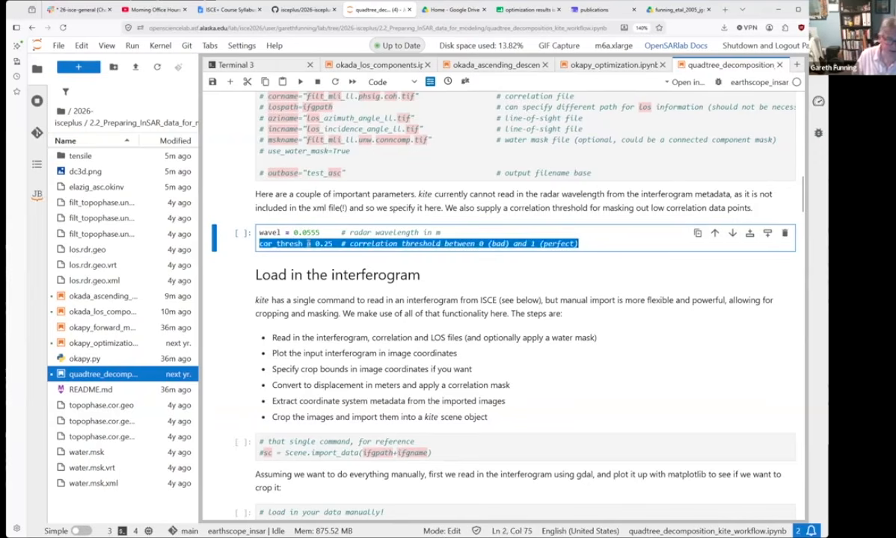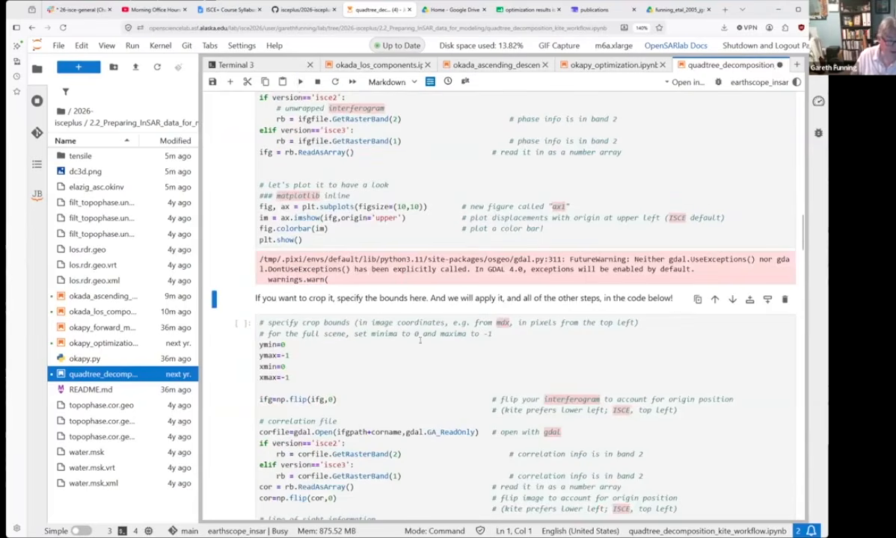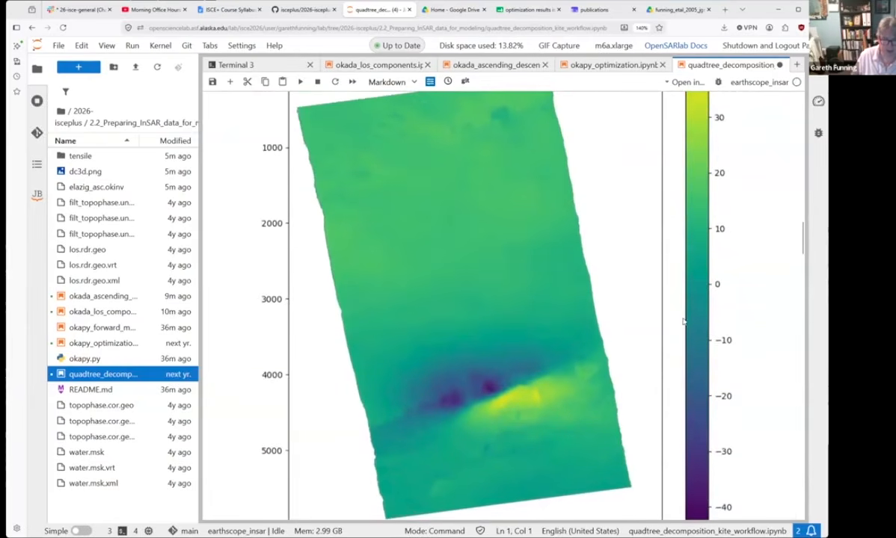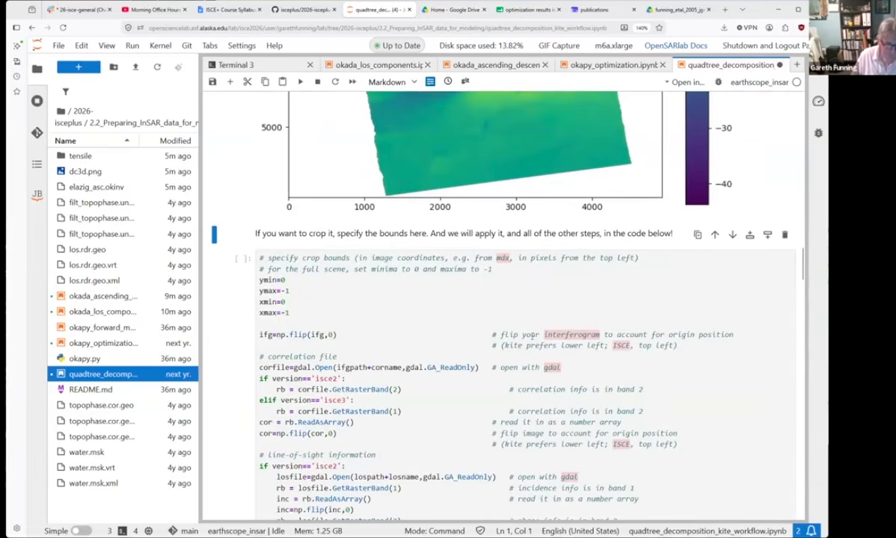And yes, you can specify a correlation threshold to zero out things that are low correlation. That's pretty low, actually. I think less than 0.25 is going to be a bad pixel. And then we load in the data, and maybe it will plot. Here is an interferogram. This is in radians.